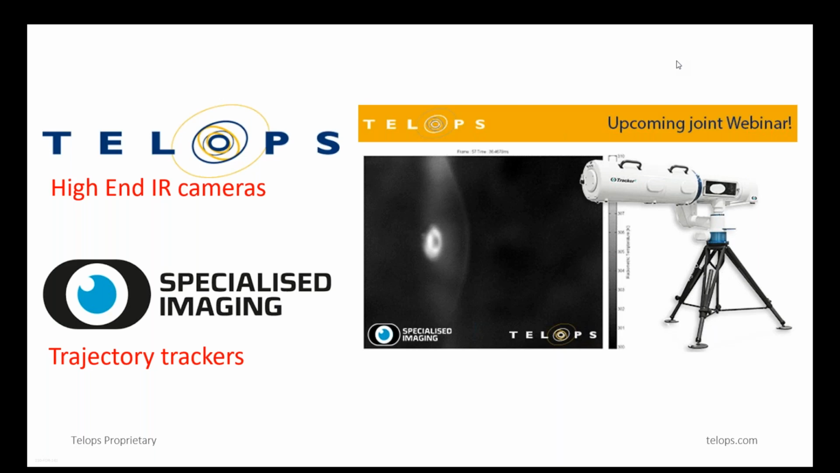The presentation will last about 45 minutes. The general outline is as follows. I will give a general introduction as well as present Teleps and its product lines. Then this will be followed by a presentation by Jolyon Cleaves of Specialized Imaging about how their line of tracker systems can track supersonic objects and provide high-speed video and measurement. Then Stéphane Boubanga will present on tracking flying targets and measurements of their surface temperature using high-speed infrared imaging.